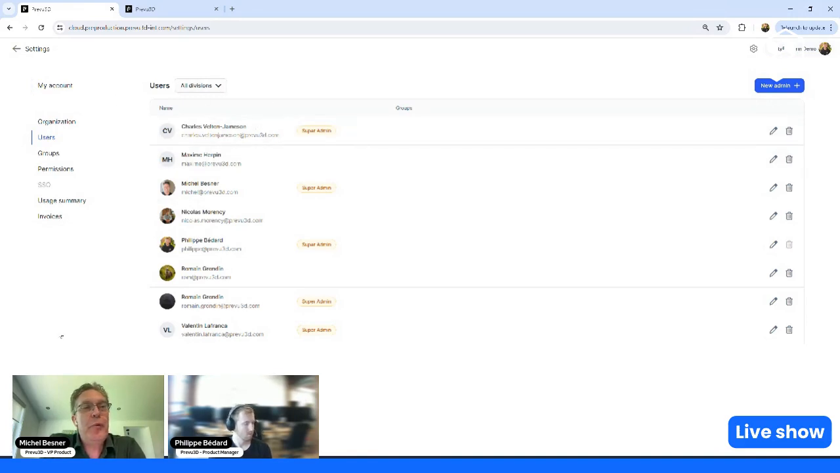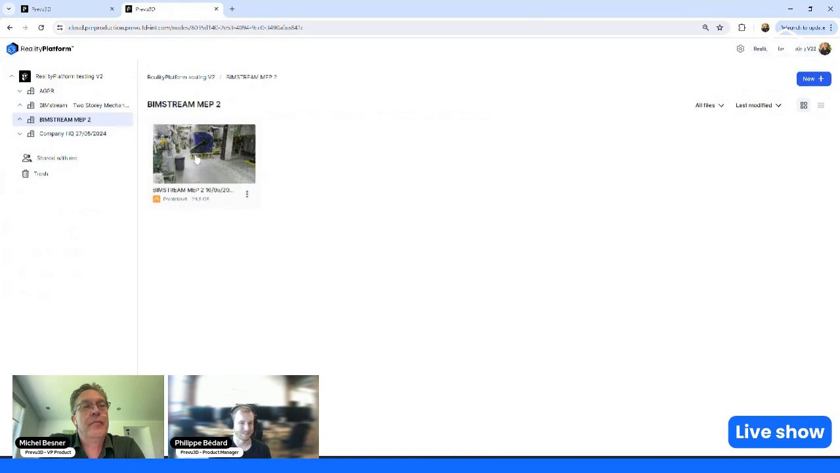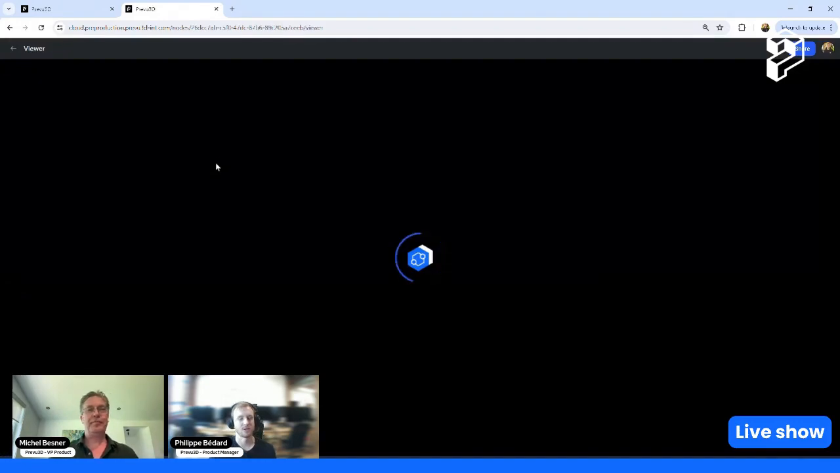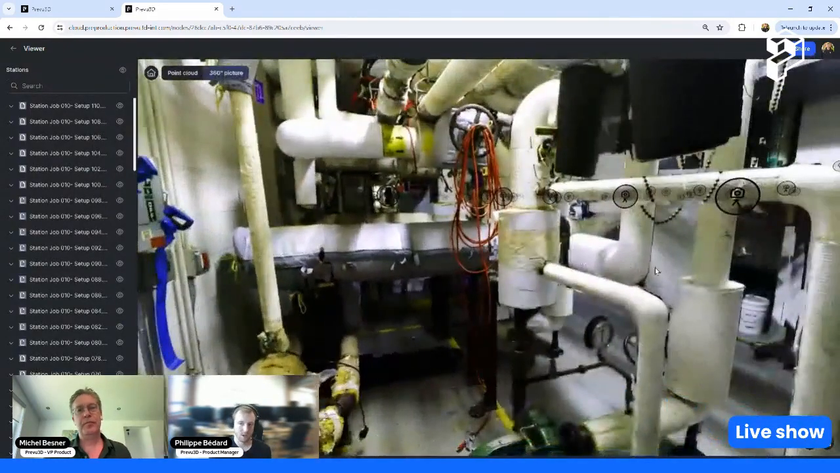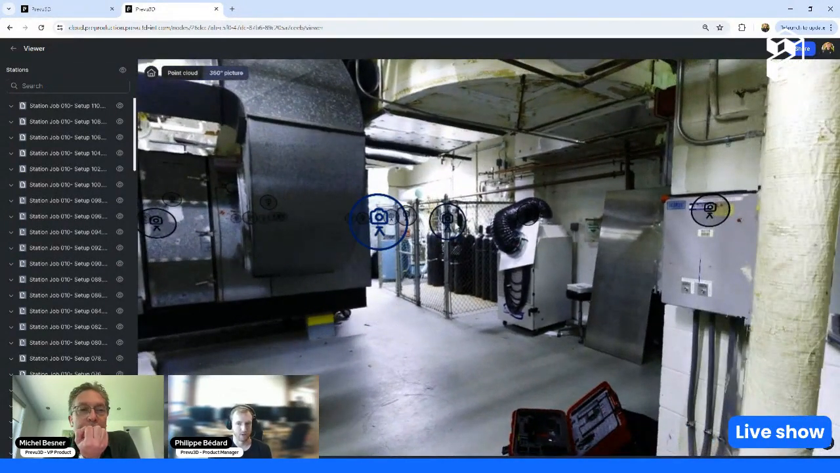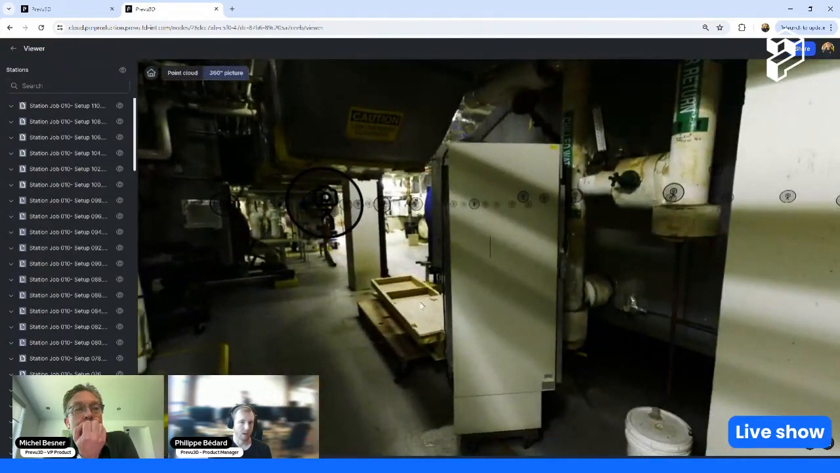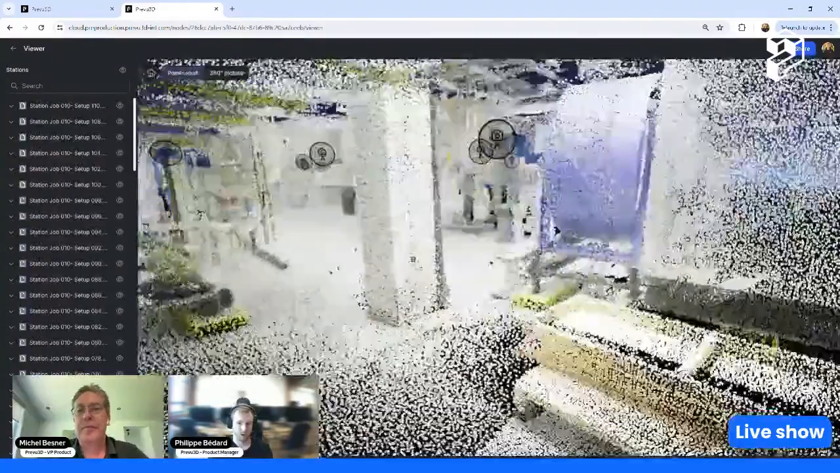I guess maybe we can show one of those point clouds, since this is one of the newest features. Yeah, sure. I will grab this one because it's from BIM stream, one of our partners. I will just jump inside that point cloud. Like you mentioned, we now have our own point cloud viewer built inside the application. We preserve the 360 pictures from your scanners, so you can navigate between pictures quite smoothly. We also have the point cloud viewer where you can navigate around and start loading the scenes like this.